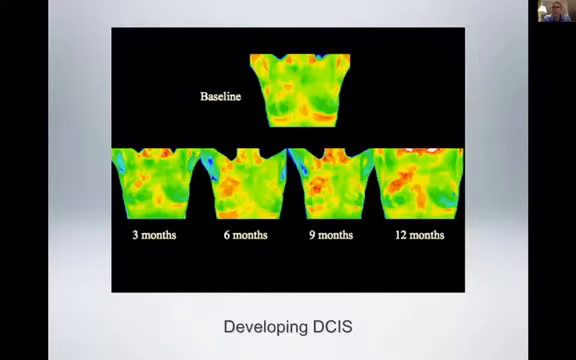It's not 100%. The one study that I read talked about 70% of DCIS was seen on the thermogram prior to the mammogram. So it's something that it can do. It doesn't always do it. Like every imaging test, nothing's 100%. But when you talk about early detection, this is actually earlier detection, when it does show it earlier. It's earlier detection than a mammogram can do in these cases.